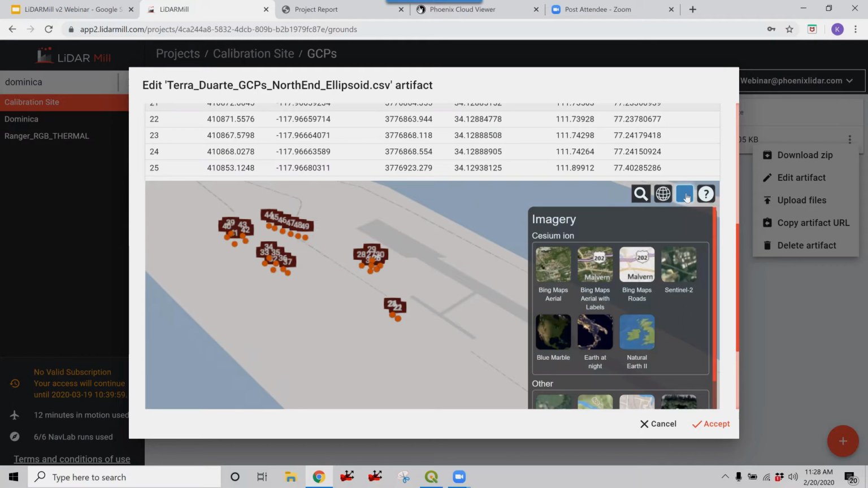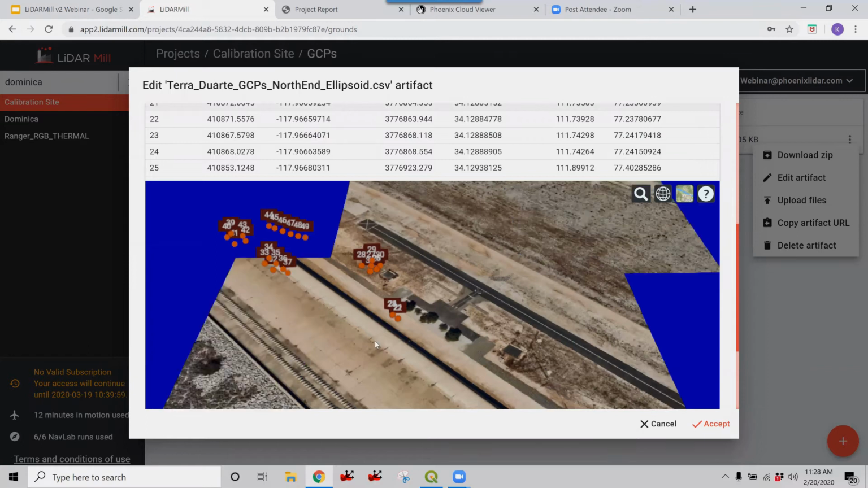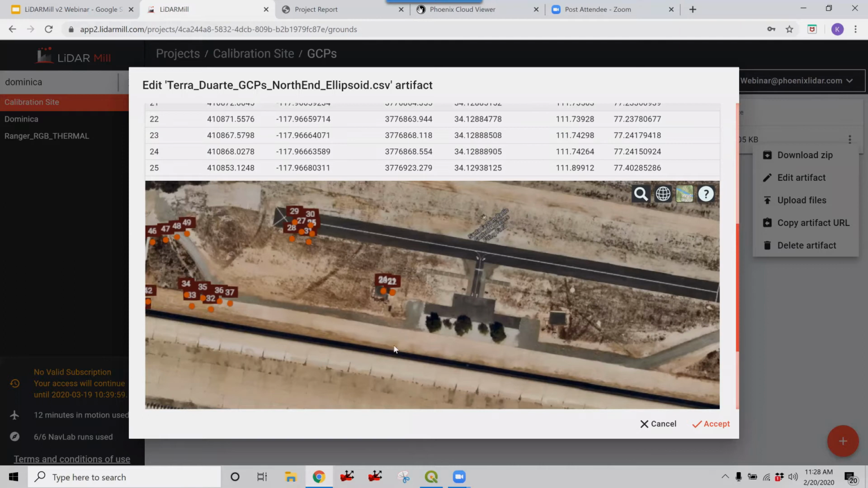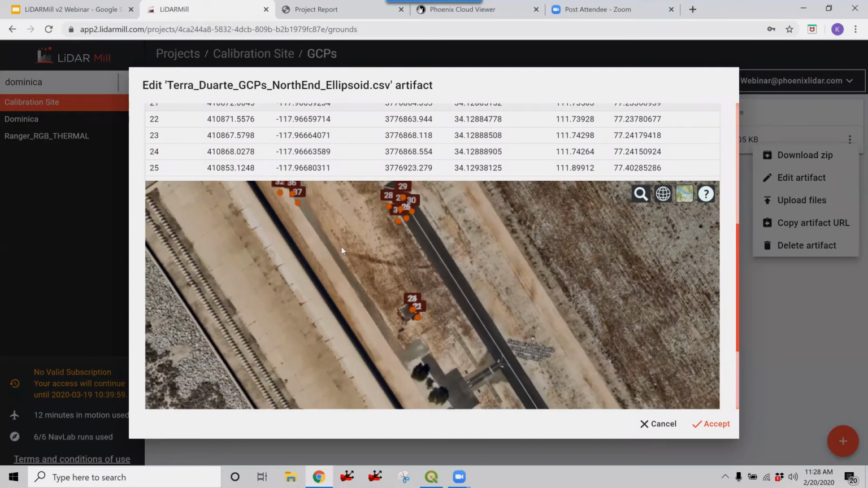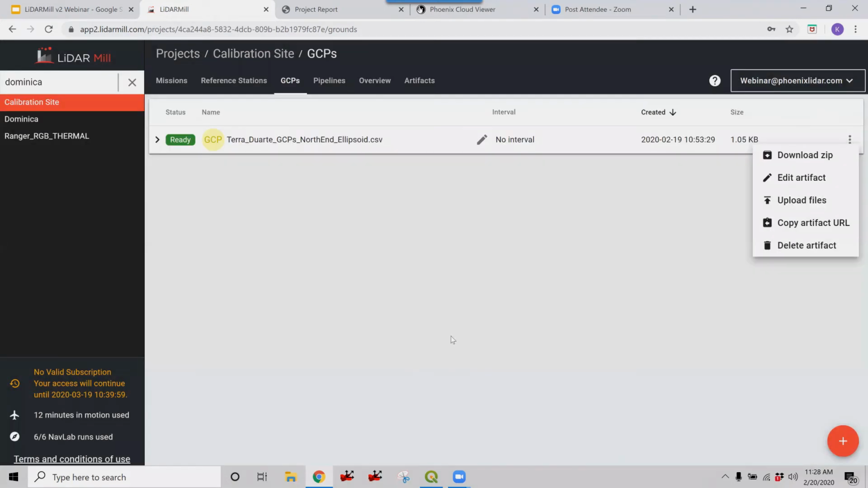And if this map layer isn't doing it for you, you can click on another map layer and just make sure they're relatively in the right location and not somewhere off in the ocean. Maybe you have your X and Y's mixed up, for example. Okay, and then you just hit accept, but I'll cancel that for right now.